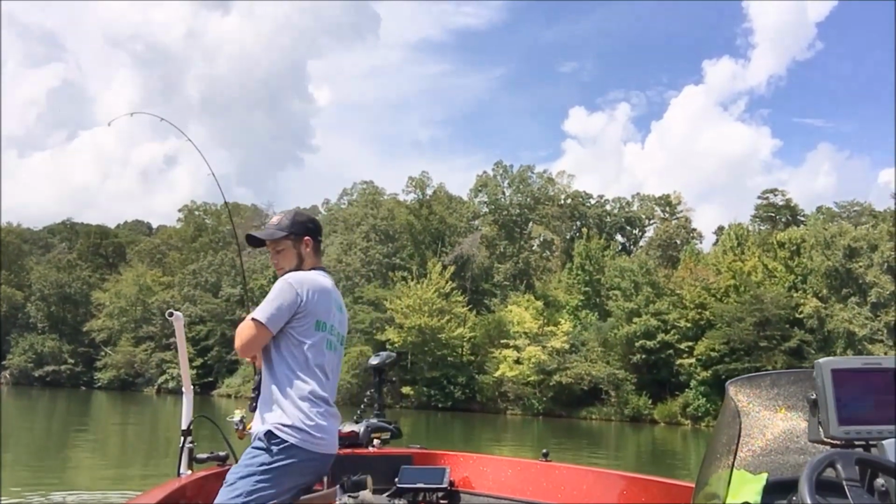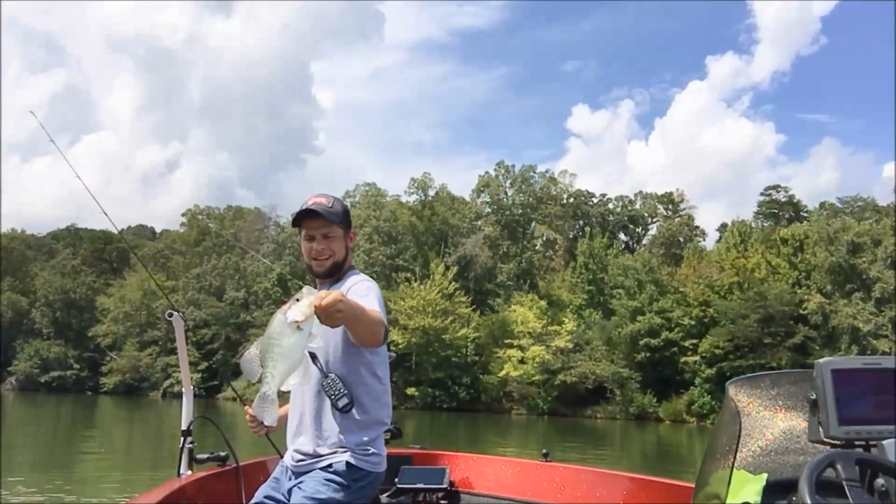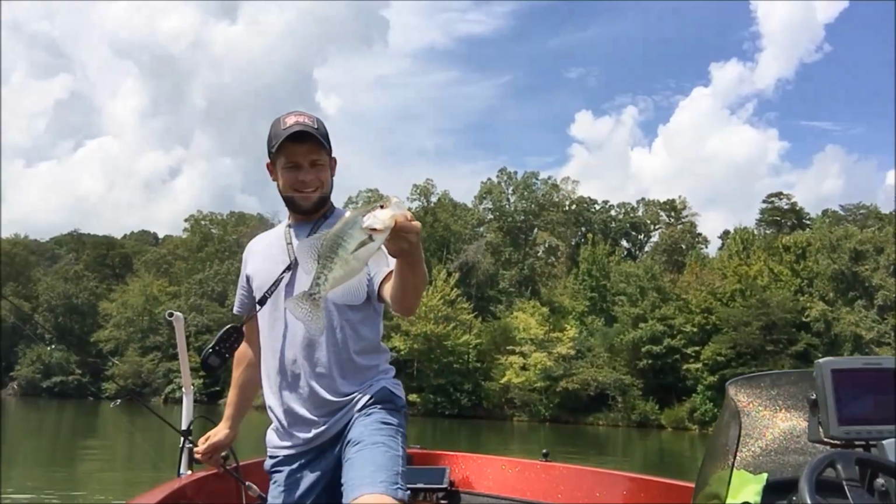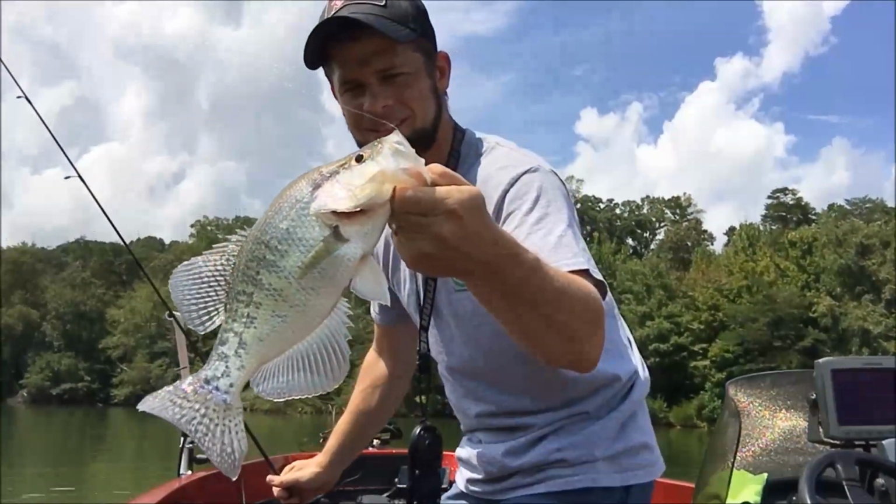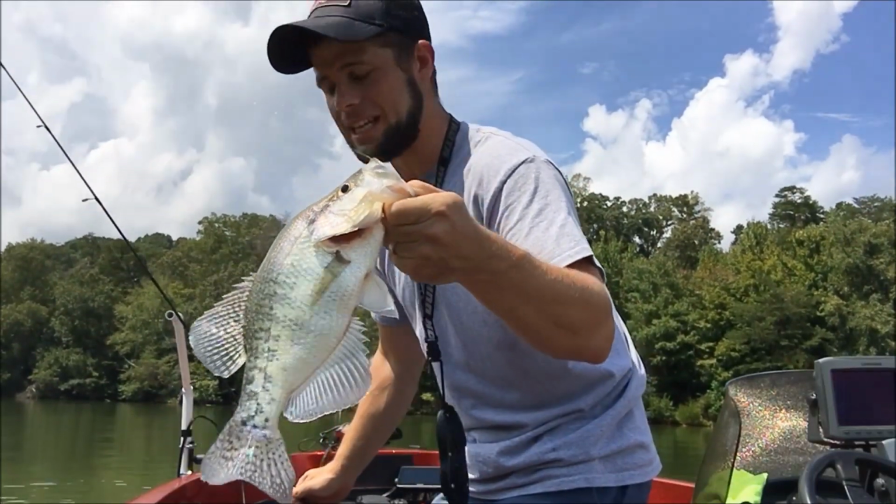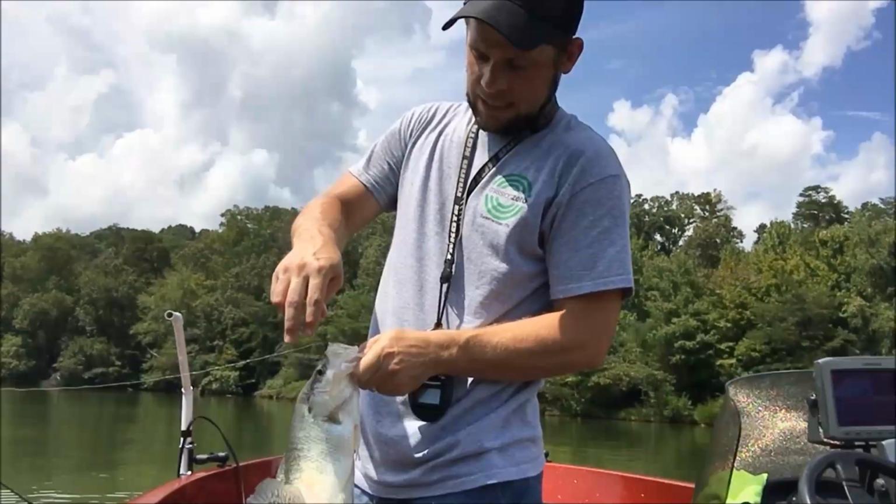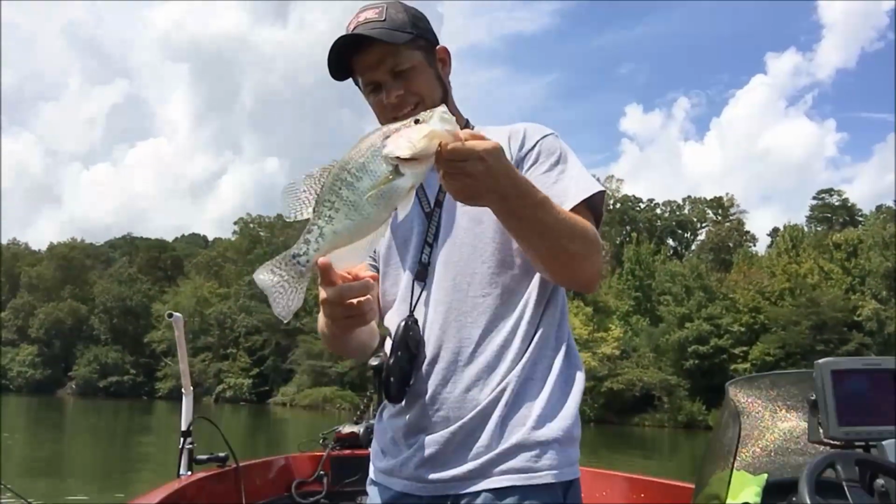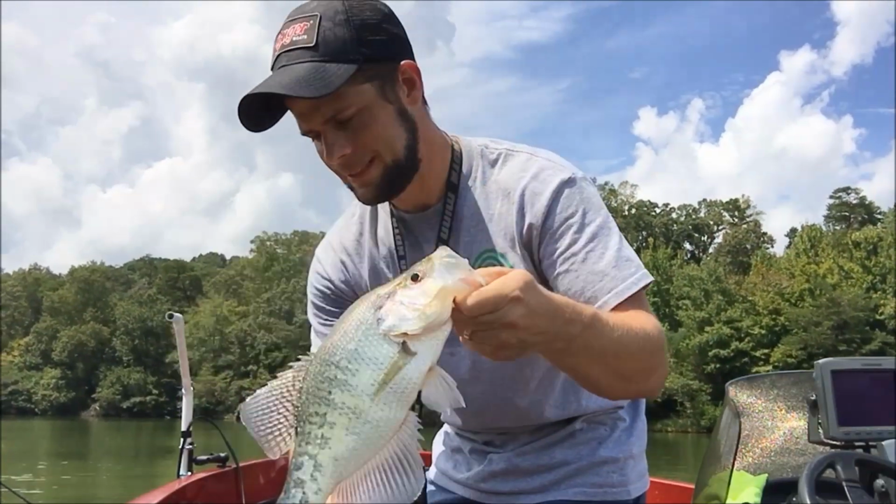That's what we're looking for. Oh, there we go. Nice fish. Nice white. That fish was deep. We caught that fish out of about 22 feet of water. Pretty fish. We're gonna keep some today.